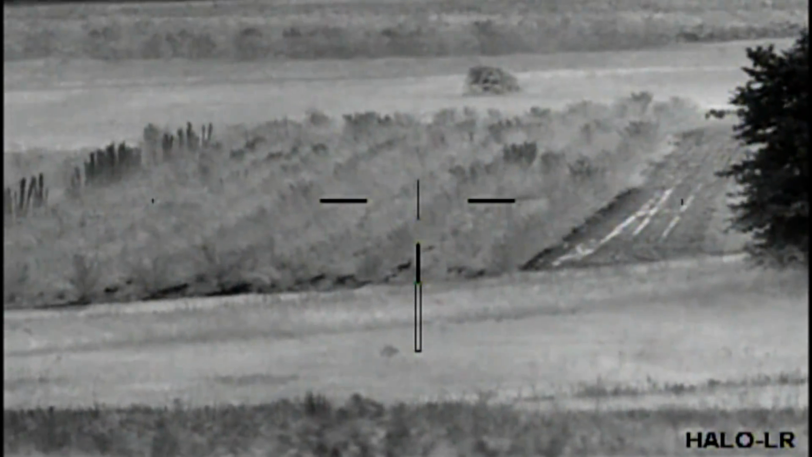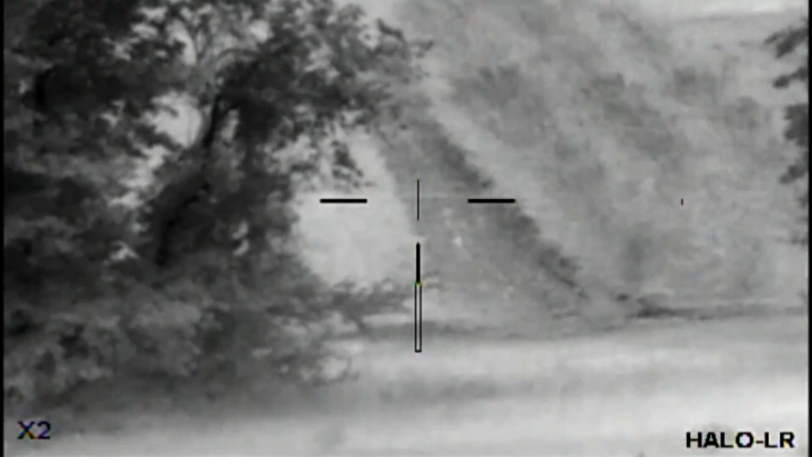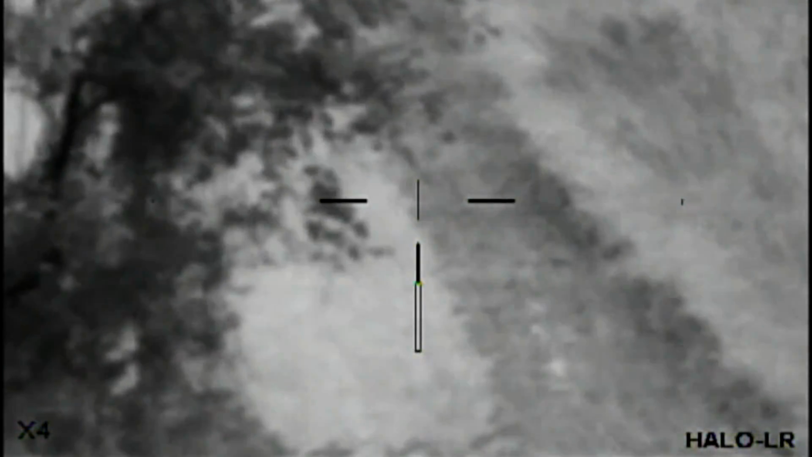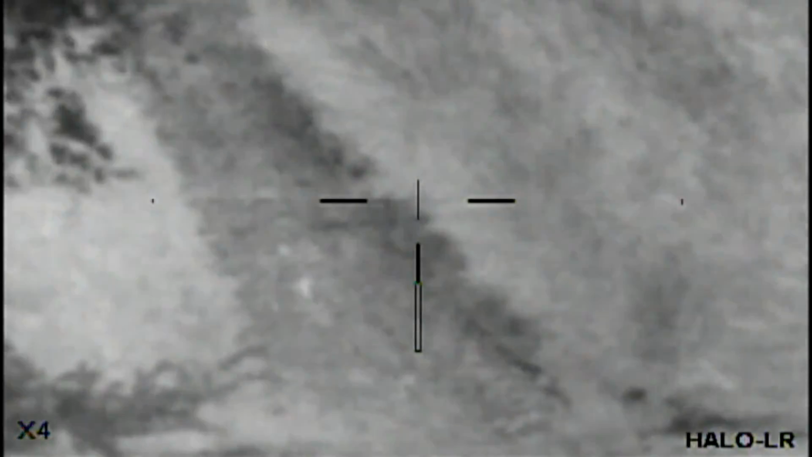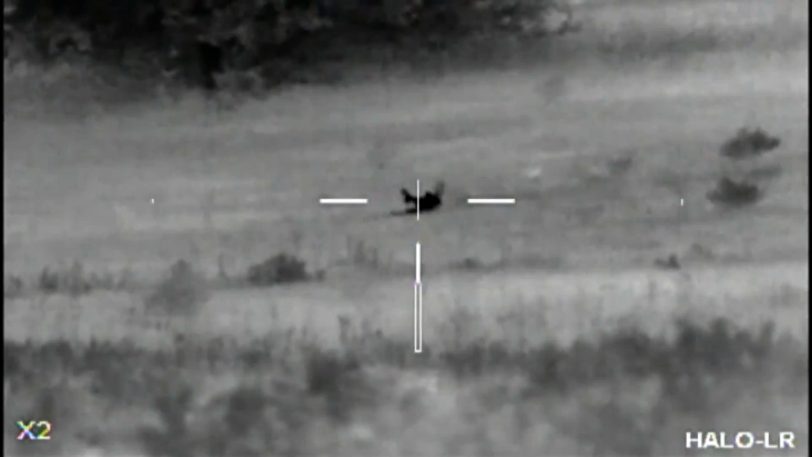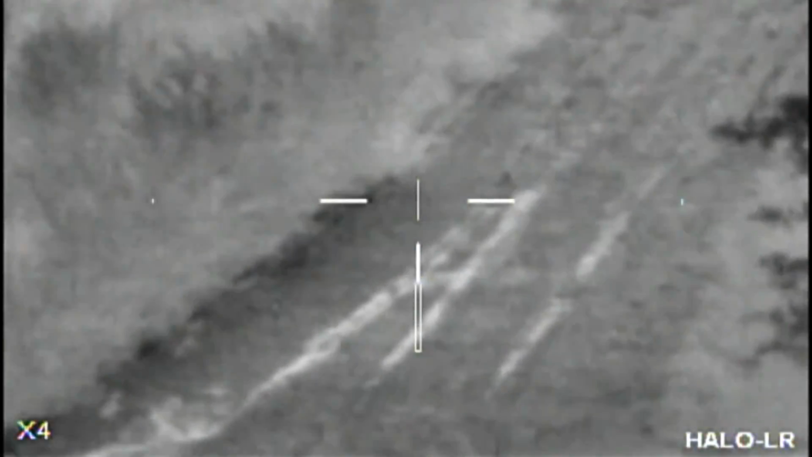Let's see if he comes up that other side. Oh, there he comes out. See him? Yeah, you hit him. Go ahead. Oh, nice. That was a good shot.